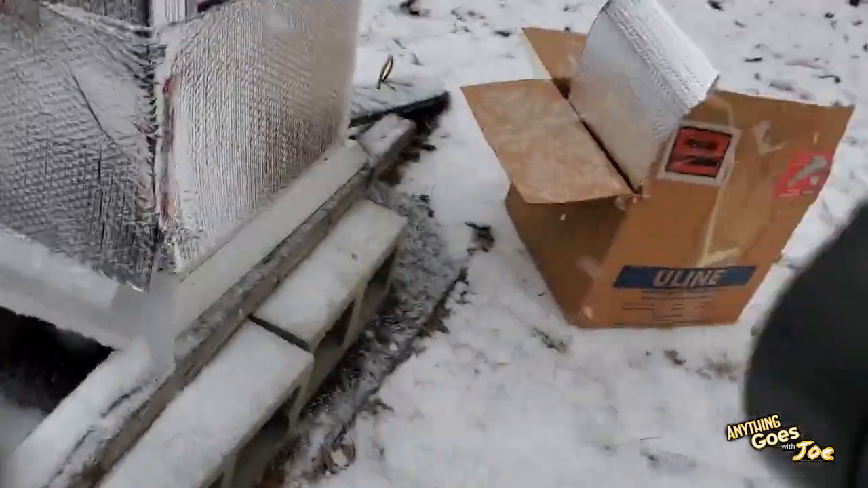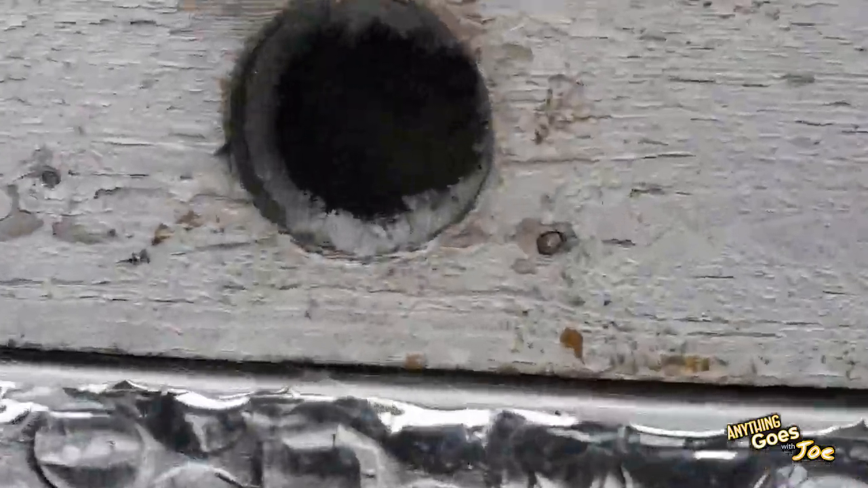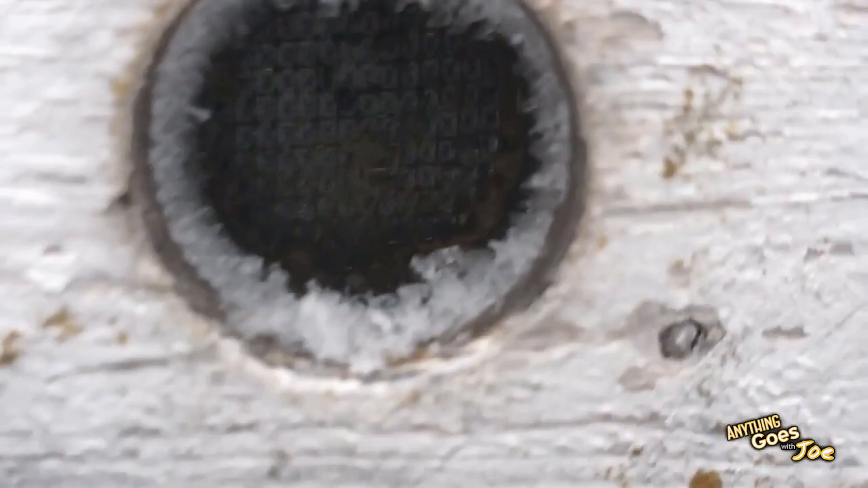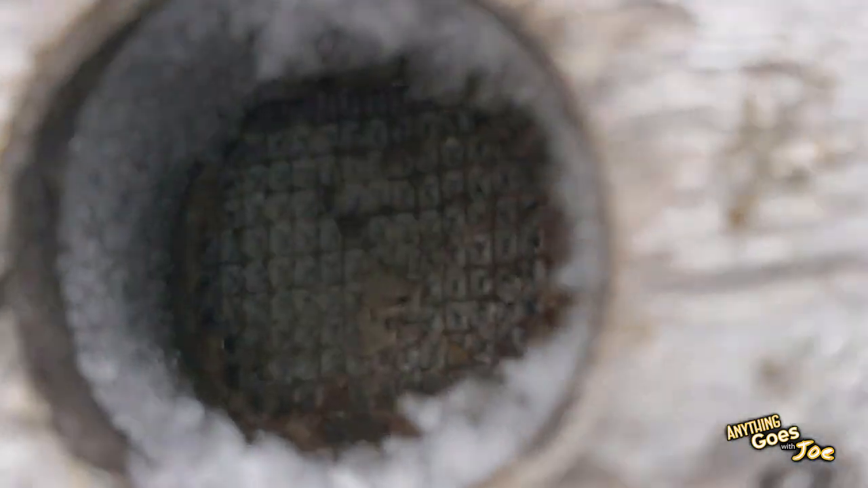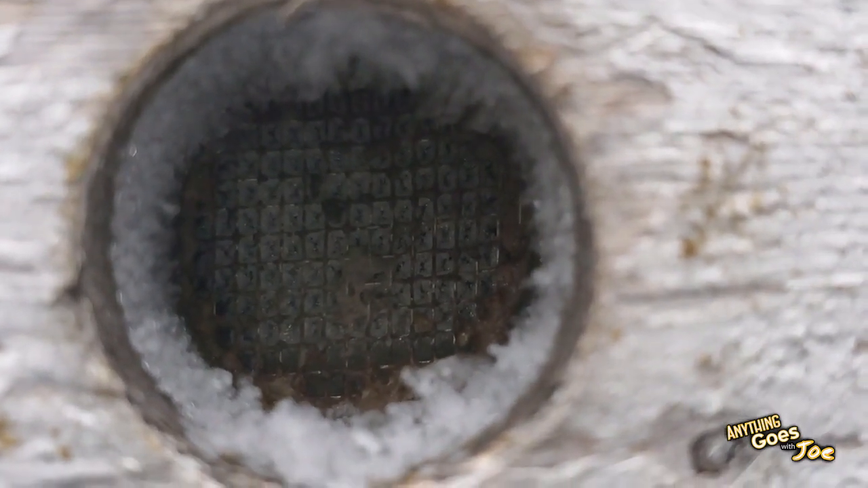Let's take a little peek around the side here. So here's a ventilation hole that needs to stay open. It's kind of hard to tell, but it looks like it's clogged up, froze up. That could very well be propolis and humidity that caused ice buildup in there.